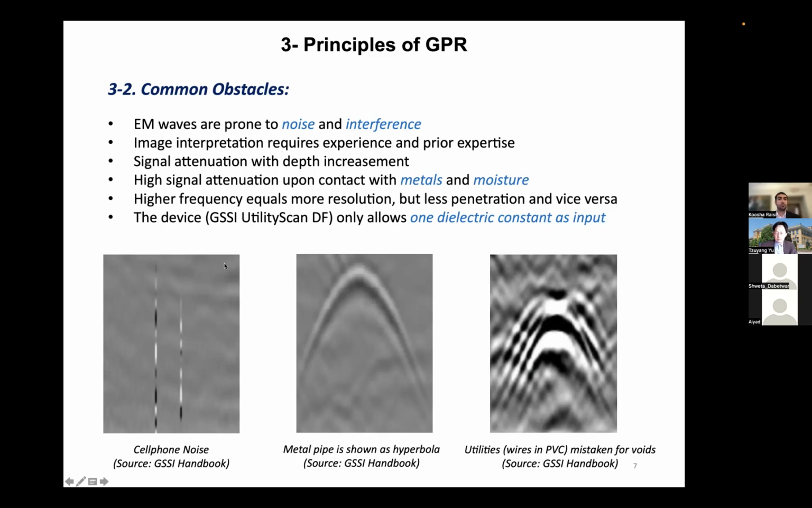Signal attenuation, or weakening, increases as the depth increases. And of course, another thing that causes signal attenuation is coming into contact with metals and water or moisture. Another problem, which is actually very important, is that higher frequency equals more resolution with shorter wavelengths, but less penetration, and vice versa. And the device we use in this experiment, the GSSI UtilityScan DF, only allows one dielectric constant as input, which is not realistic.